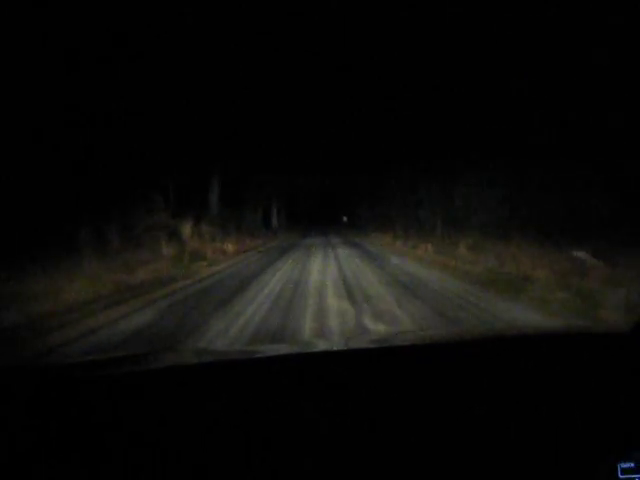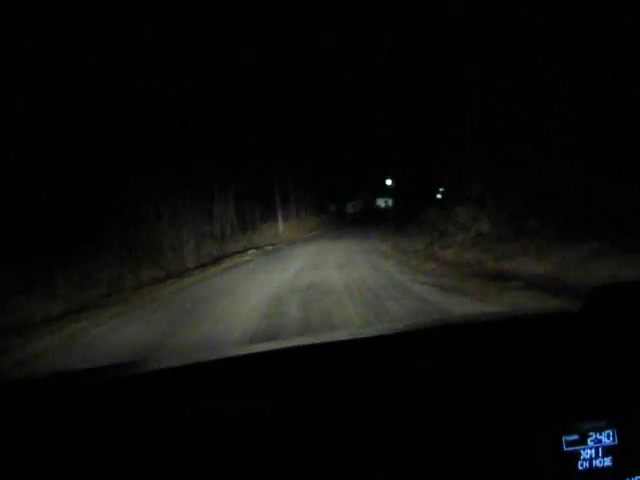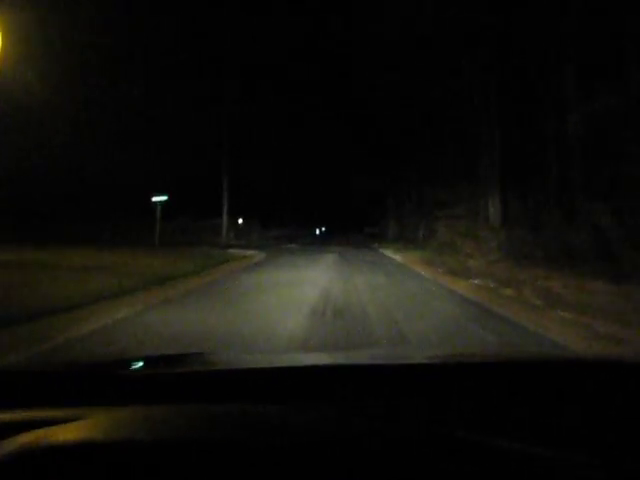But placing the light on the highway, it does a very nice job, which is definitely needed when you live out in the country. Really does illuminate everything nicely though.